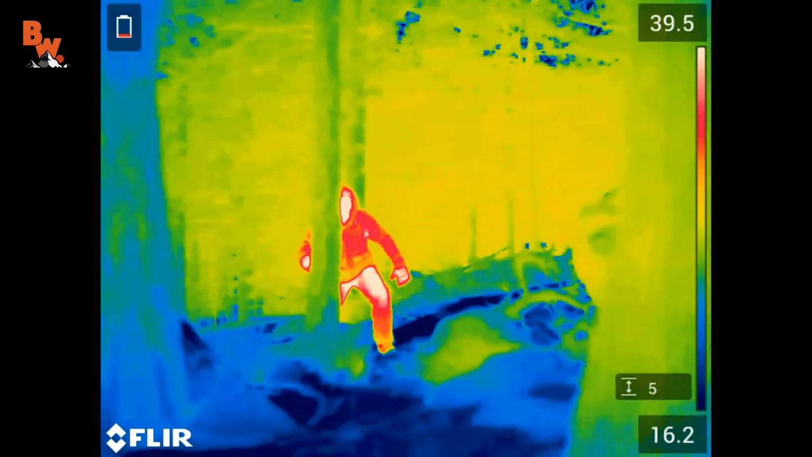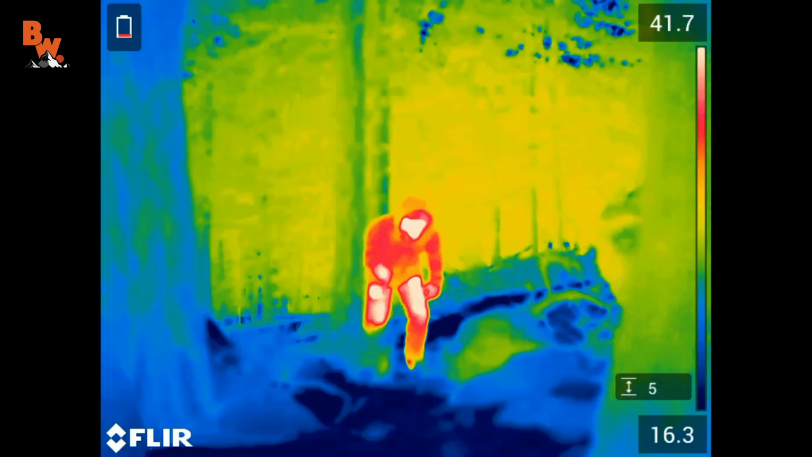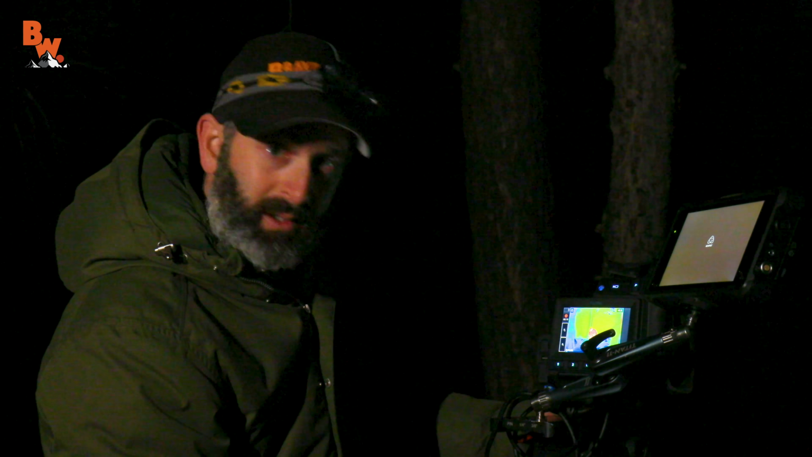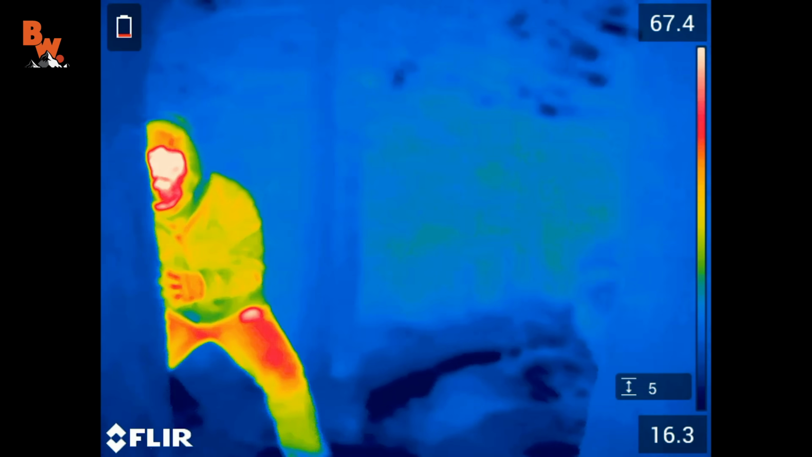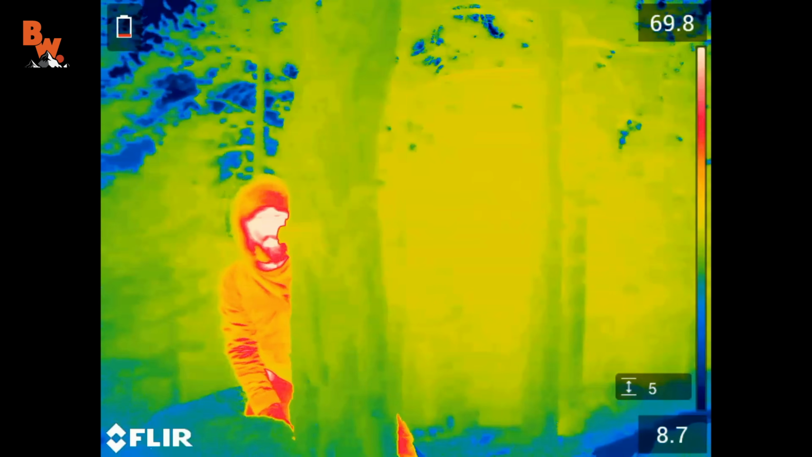Oh, what's that? Camera's definitely detecting Coyote. Looks like a camera, thermal imaging camera. You can see that he is significantly warmer than his surroundings. He's trying to hide behind that tree, but you can definitely see him. No problem at all.